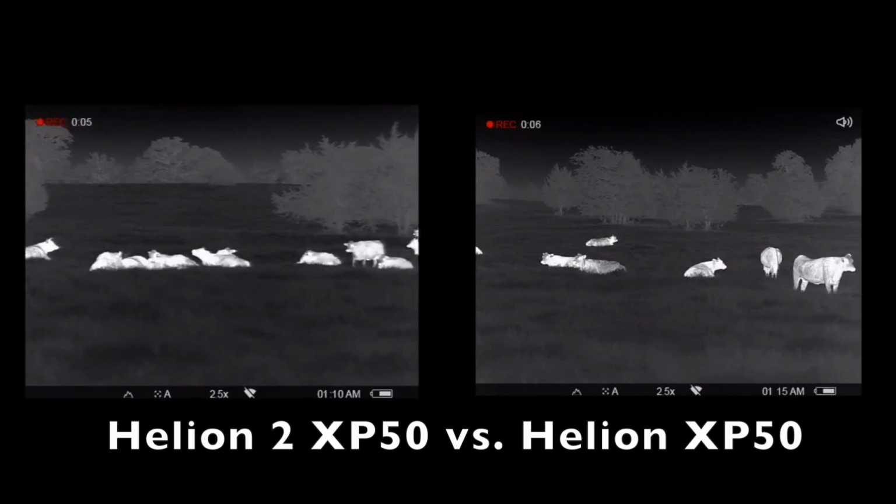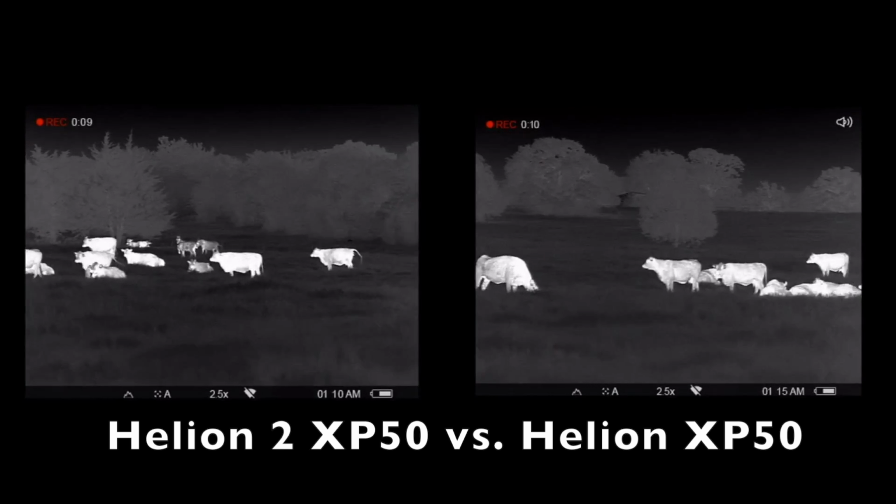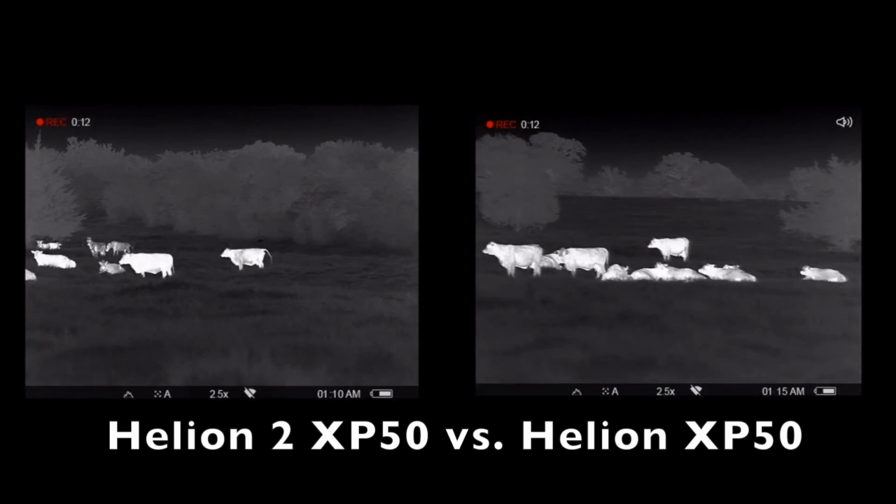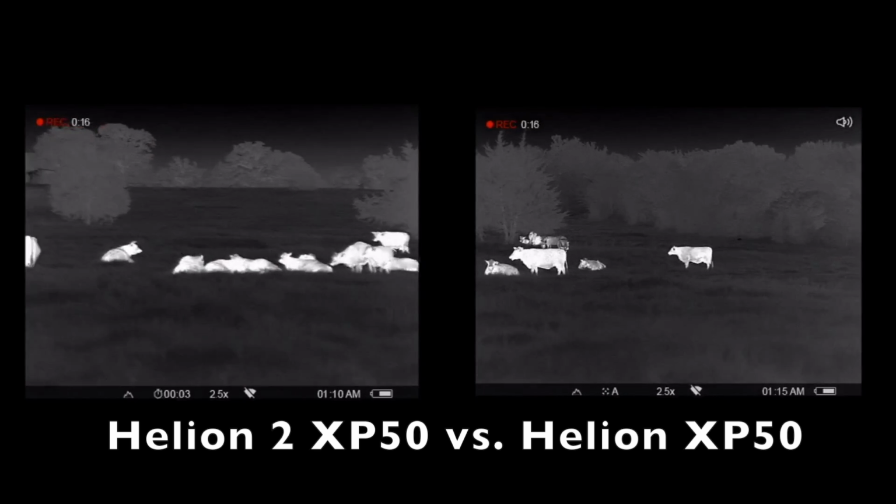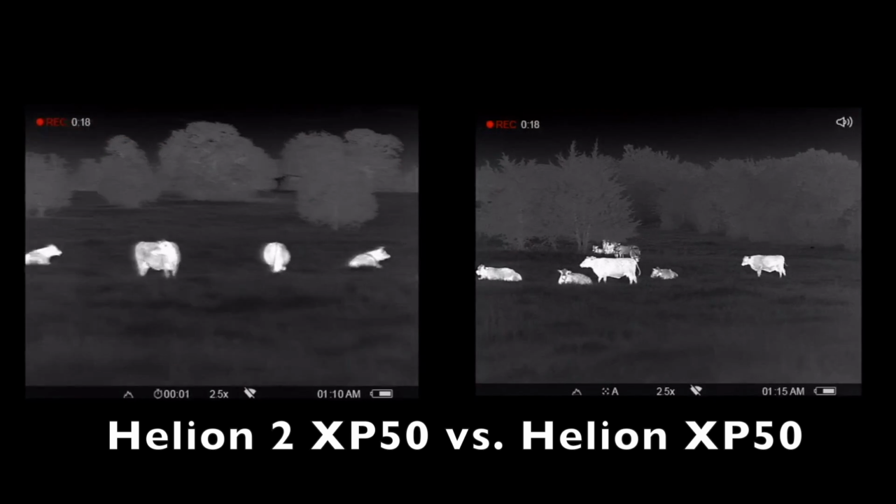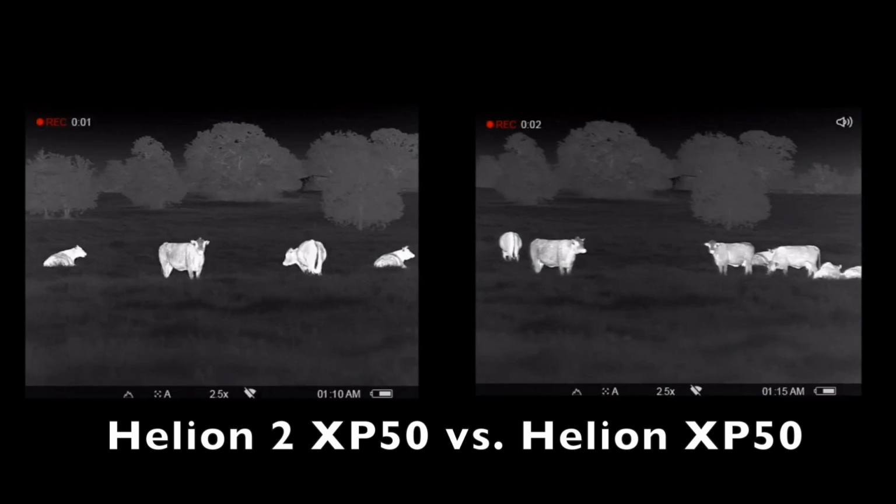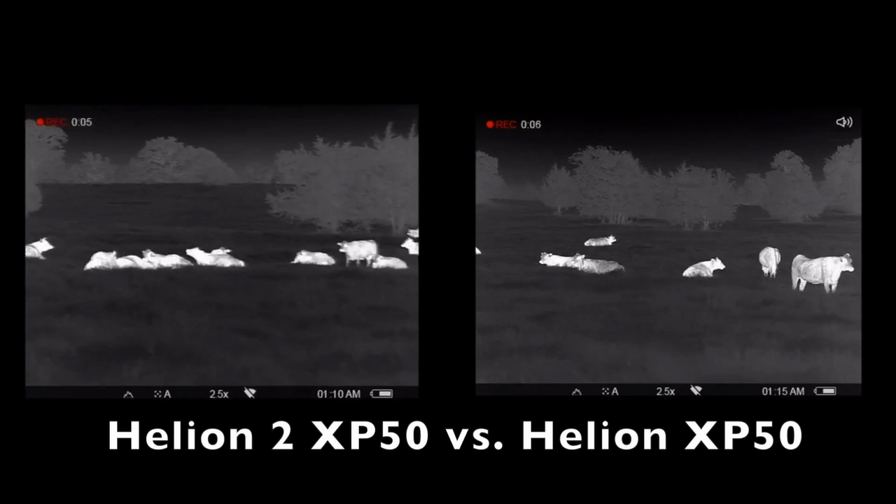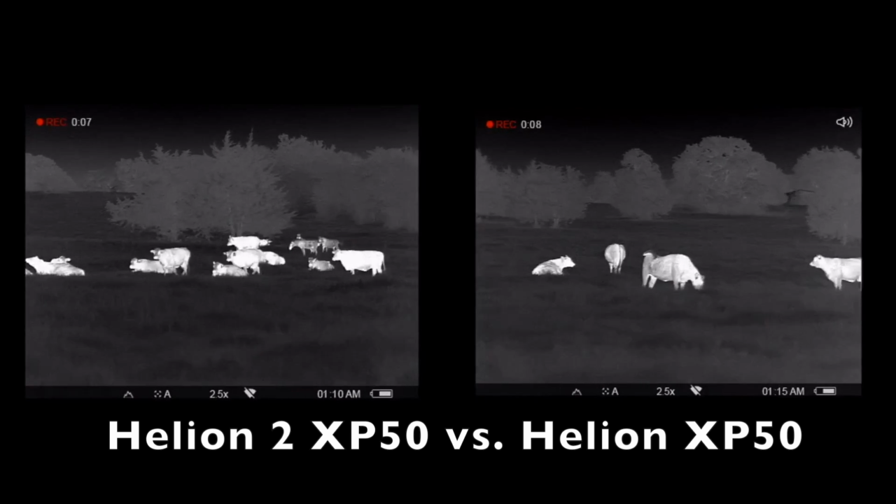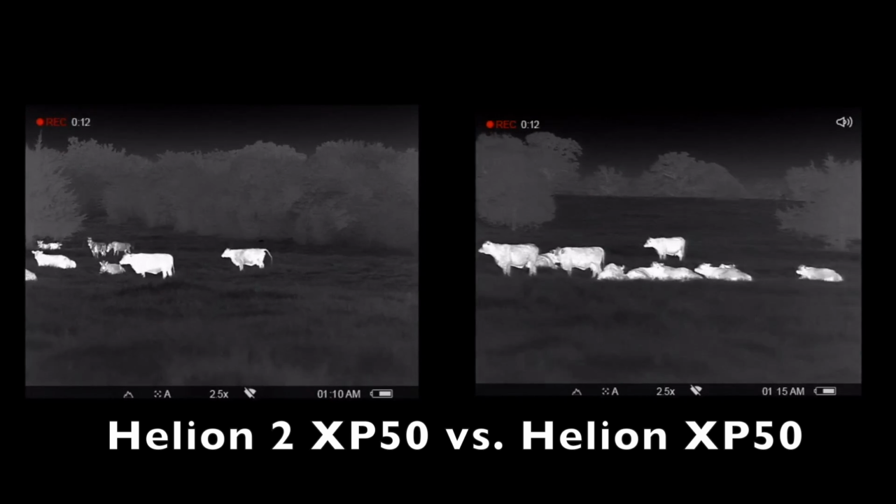If you don't have a Helion XP50, you're new in the market for one of these, you absolutely will enjoy it and love it. And if you do have a regular Helion XP50 right now and you just want something new, or you like the fact that it has double the memory in it, or you do want that upgraded sensor with a little bit better picture image, then by all means, you will not be disappointed in this. But I don't see that you've got to rush out.